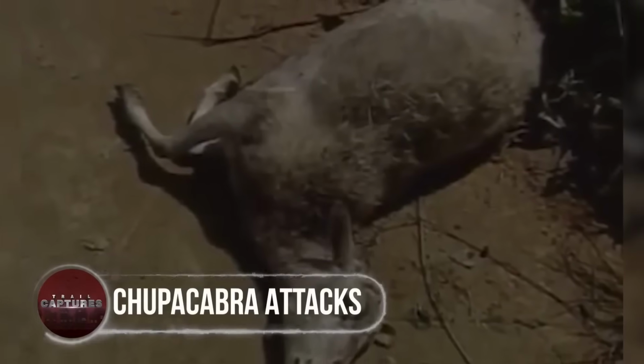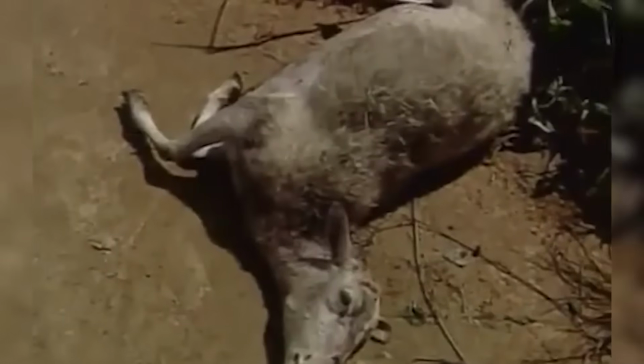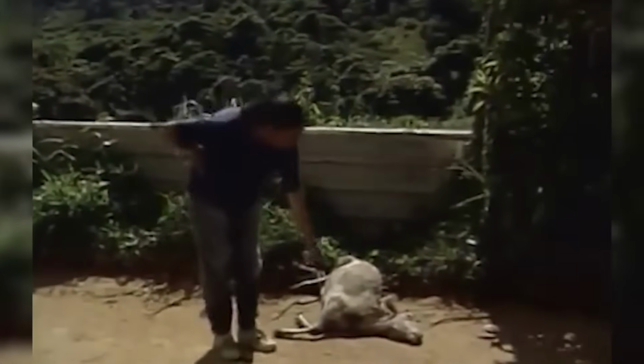Chupacabra attacks. Several dead animals in one night without a single clue left, except from the fact that they were all bitten from the neck, left the investigators shocked as they had never witnessed anything like this before. But what was it? A vampire? Or really something that we don't know of? To find answers, the investigators set up a trail cam, and there it was.